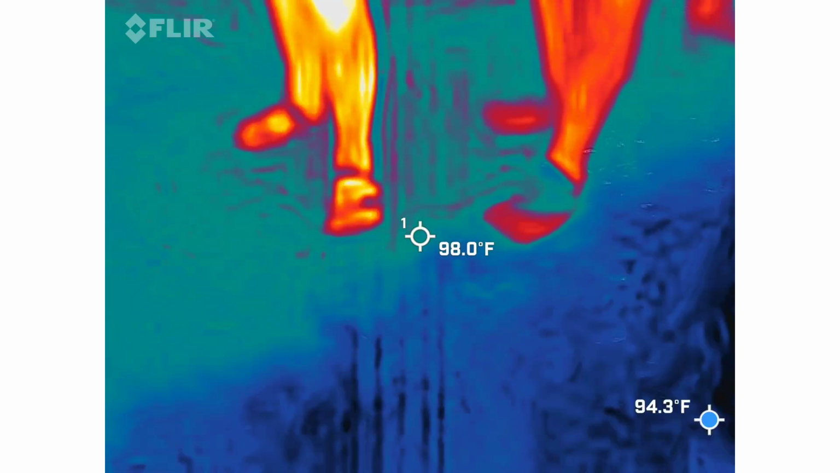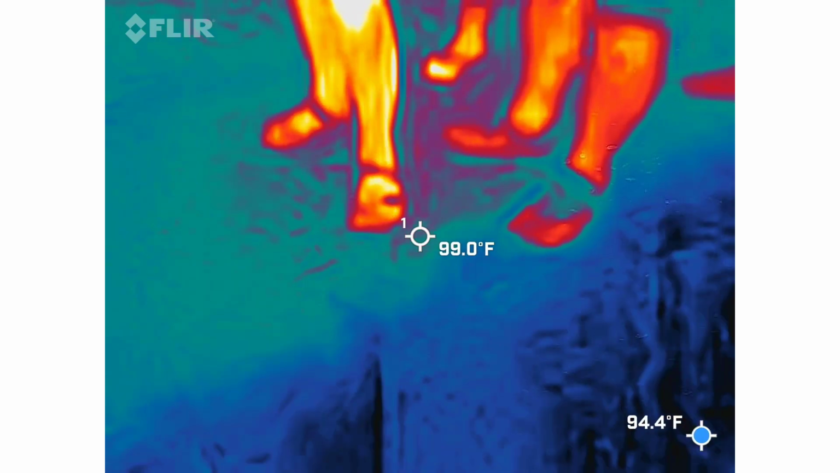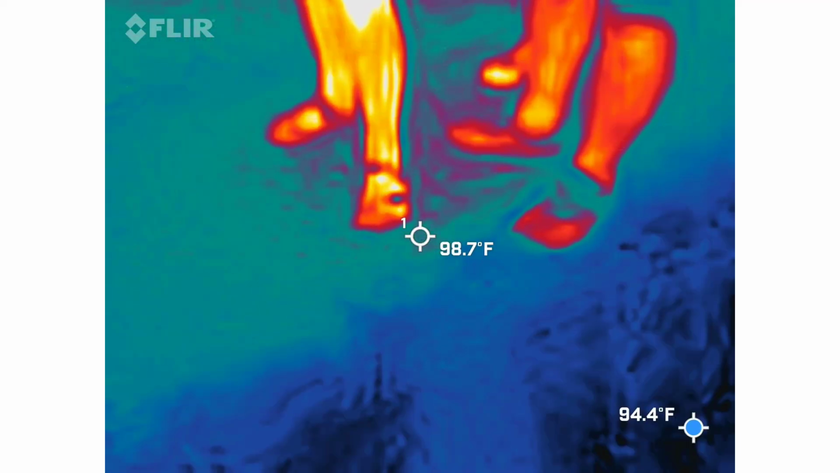Okay. So I'll explain to everybody how this actually works. A millimeter is basically going to read EMF, electromagnetic fields. With that said, the top number is a digital readout of that. I want to know anything above 2.5, just because on a regular K2 meter, that's the first reading. So we'll debunk it from there. The bottom is ambient temperature.